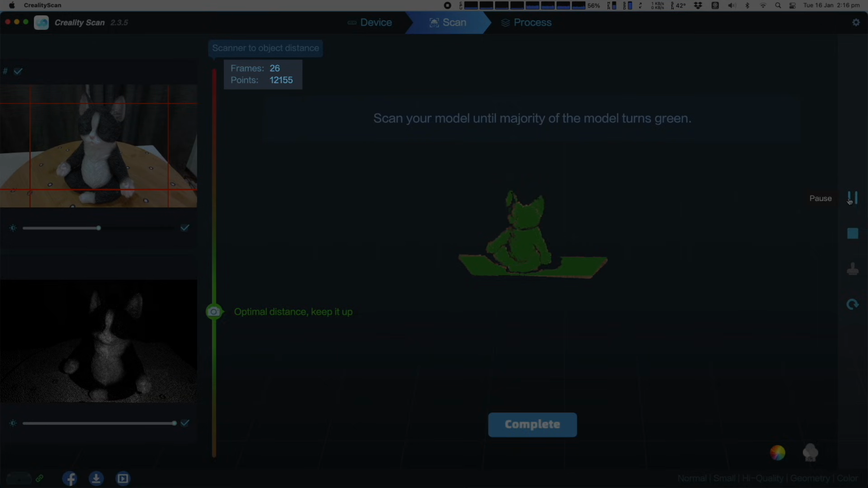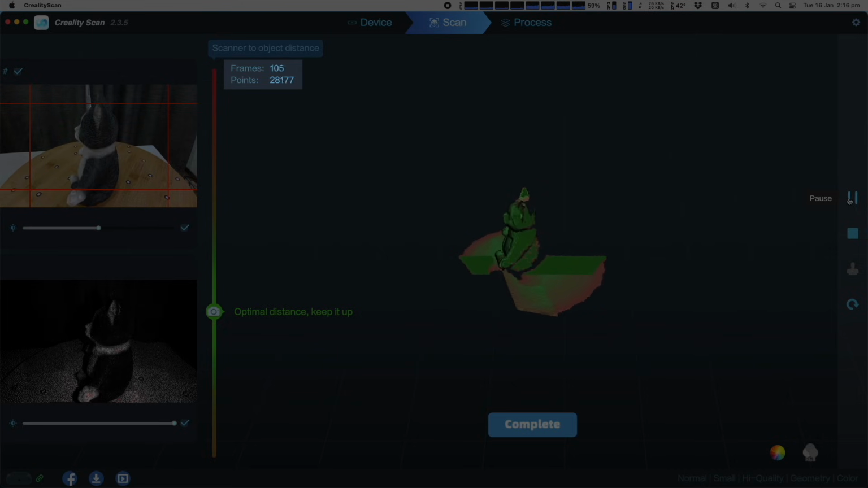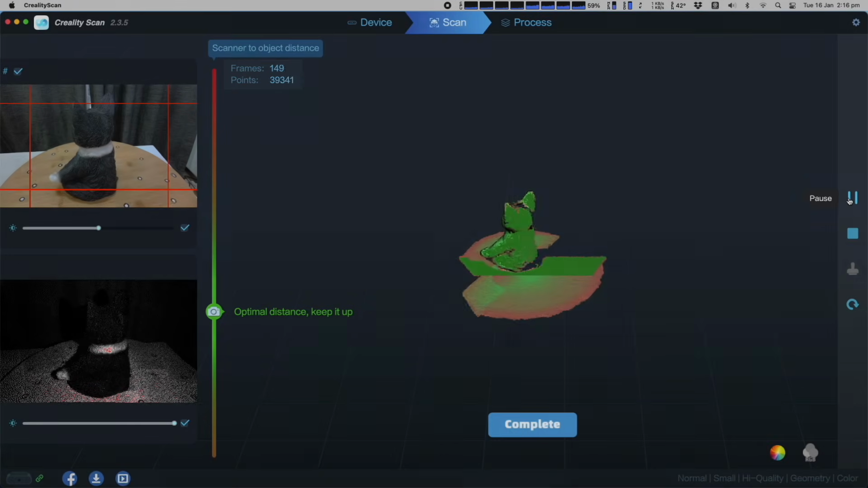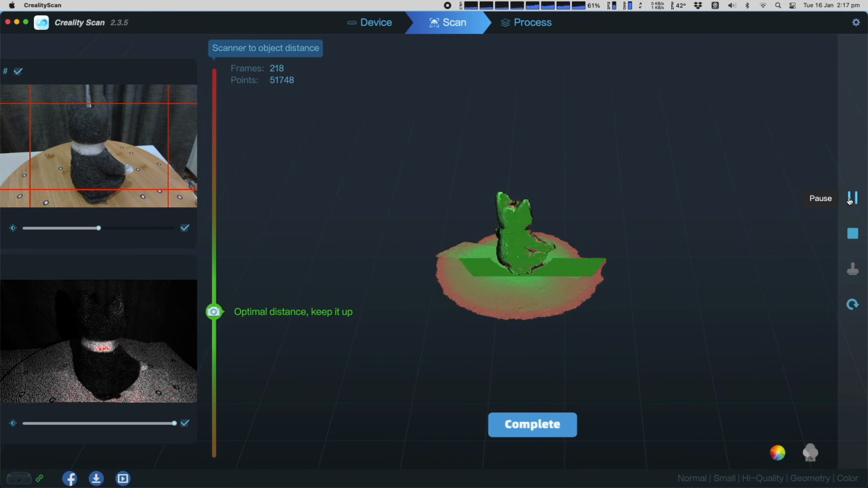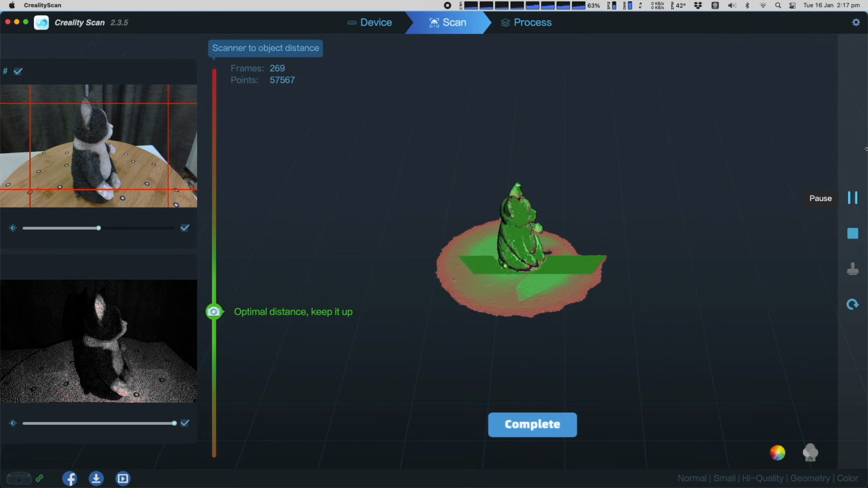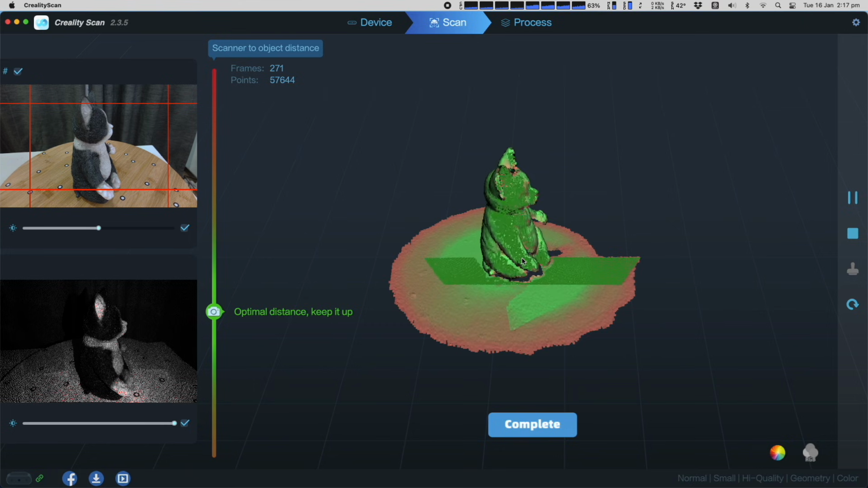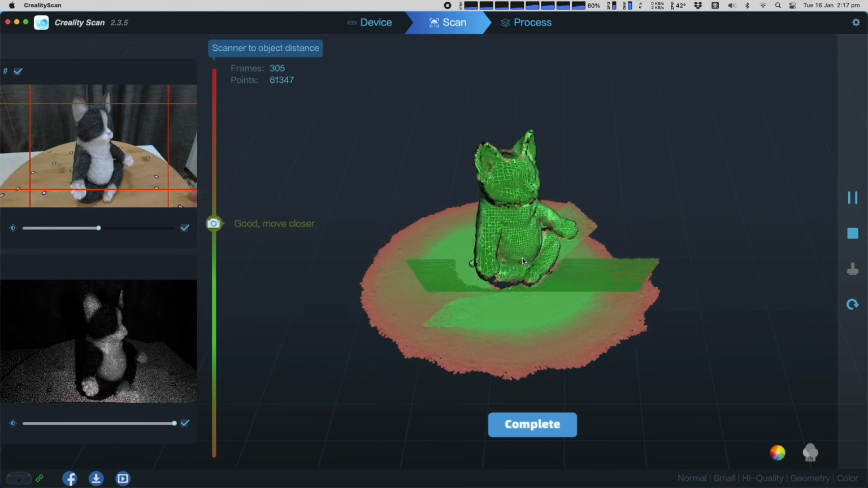You can see the frame and point counters here. The frames are the number of individual scans that have been captured, and the point count indicates how many of those little points have bounced off the object and been recorded as 3D geometry. You can see your model taking shape in the main window. When the model has a reddish hue, it means that some geometry has been identified, but it hasn't yet recorded enough points to fully resolve the shape. You need to keep scanning over that area until the model changes to green.